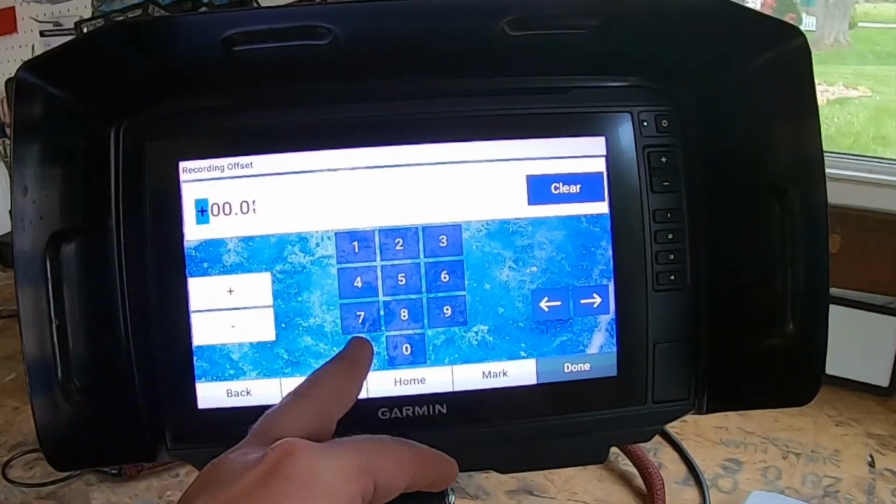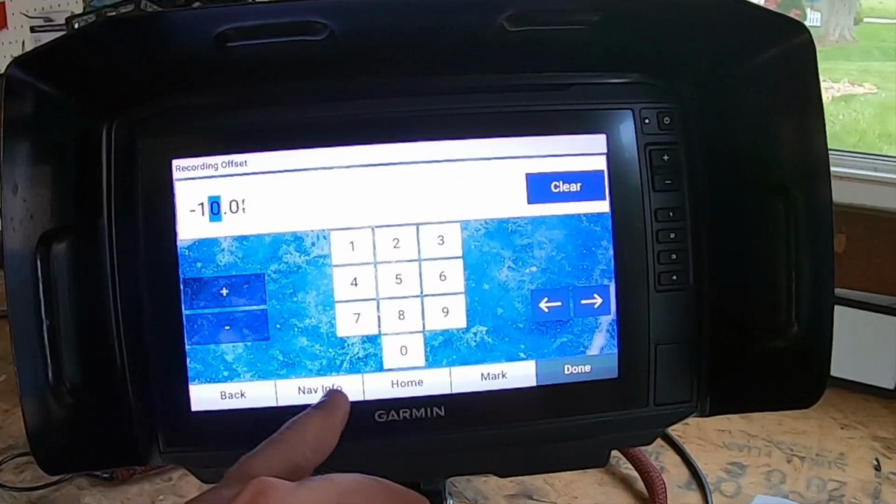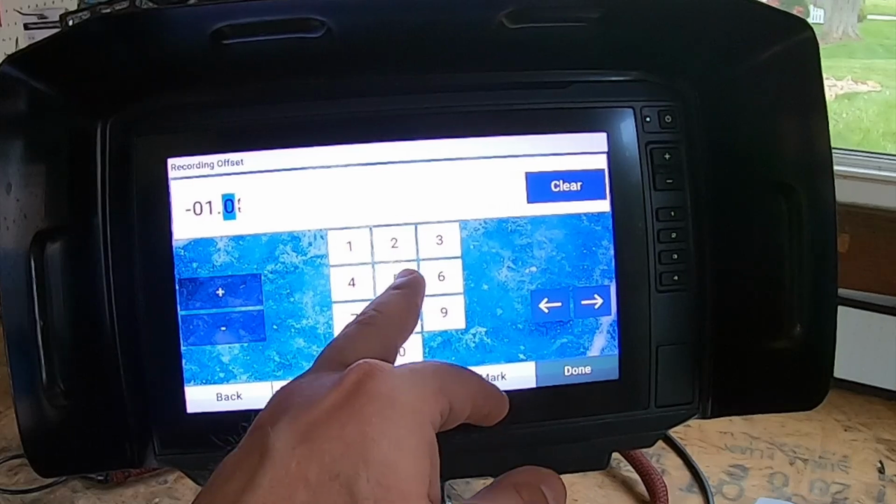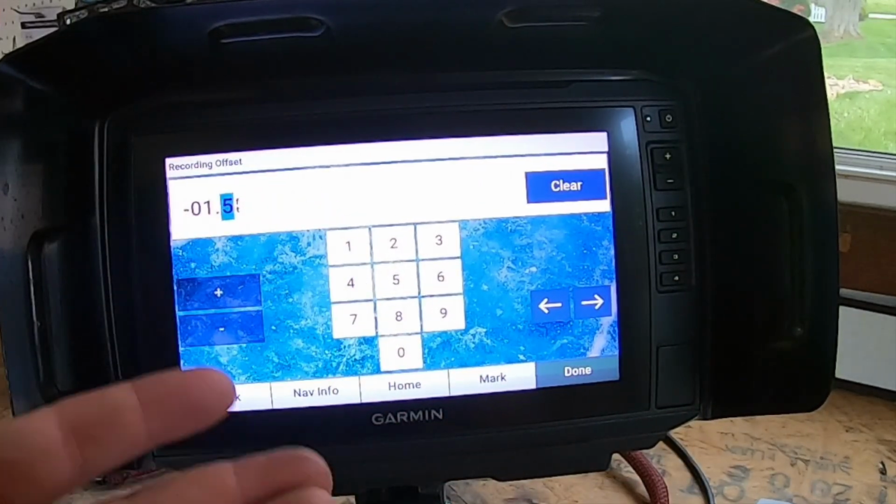So let's do that recording. Negative 1. Nope, let's go back. 1.5. There you go, and you hit done. And that would do the recording offset value.